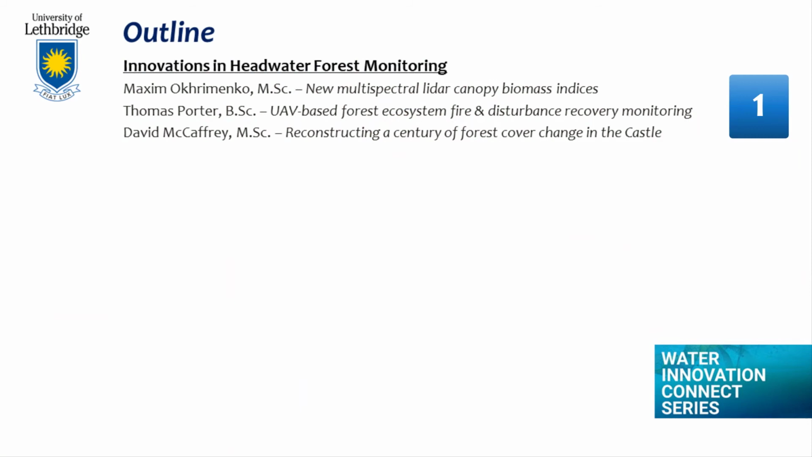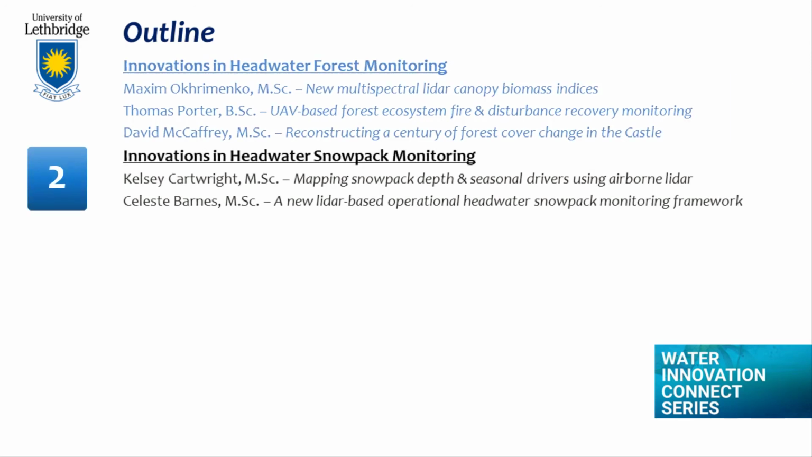First, we will examine some remote sensing innovations in forest mapping and monitoring undertaken by Maxim, Thomas, and Dave. Second, we will explore Kelsey and Celeste's innovative research into snowpack monitoring and modeling using LiDAR and LiDAR ranging.